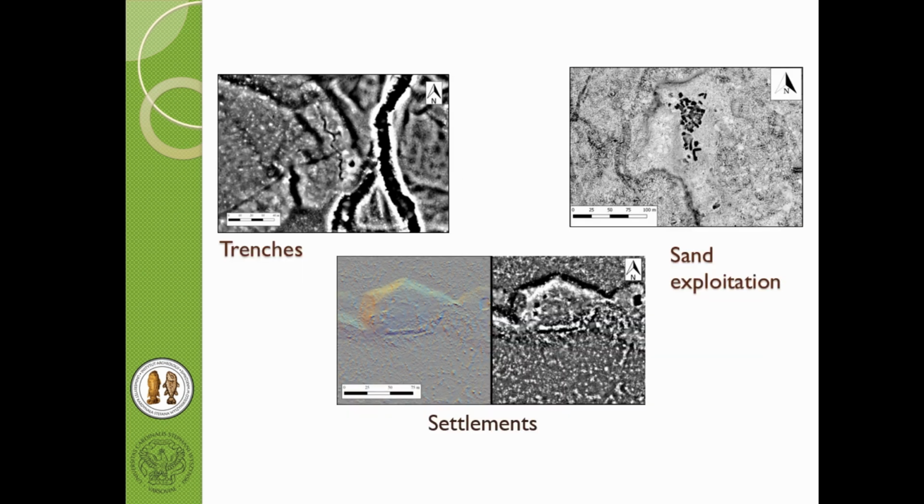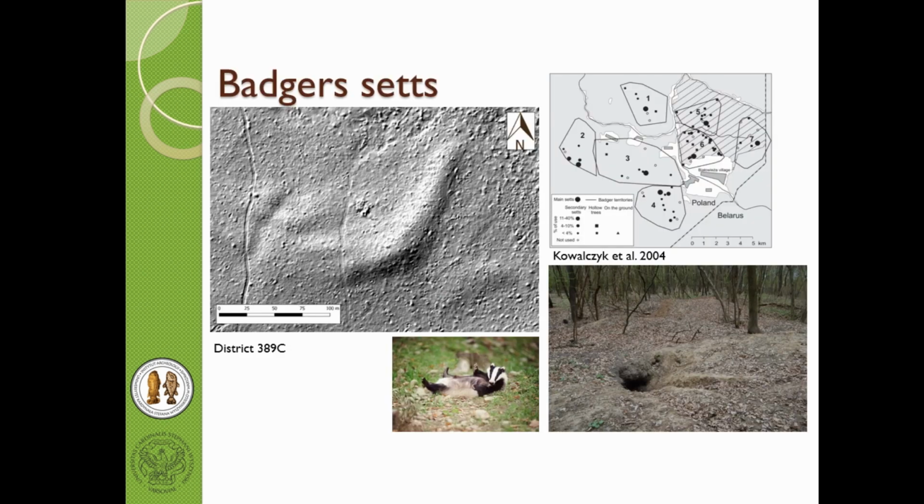Even some more contemporary things, like trenches from the war, some sand exploitation places, and more contemporary settlements. And this is interesting because these are badger setts, places where these nice animals, which can appear not really nice if you, for example, walk in the area, live. We cooperate with the Institute of Biology of Mammals in Białowieża.